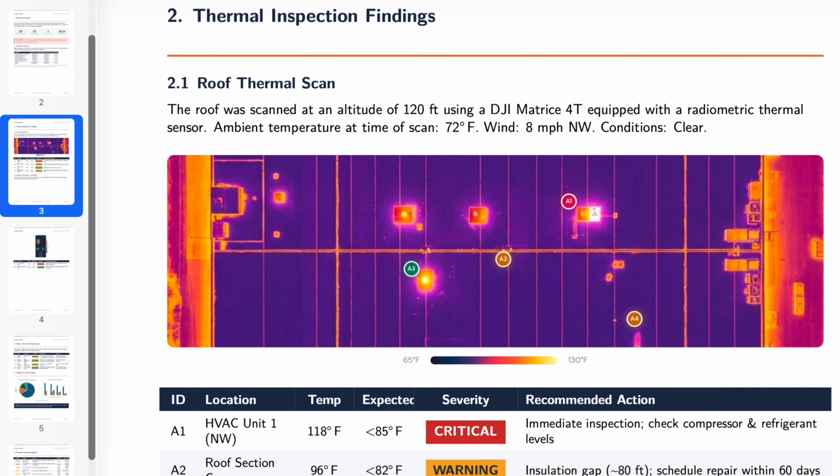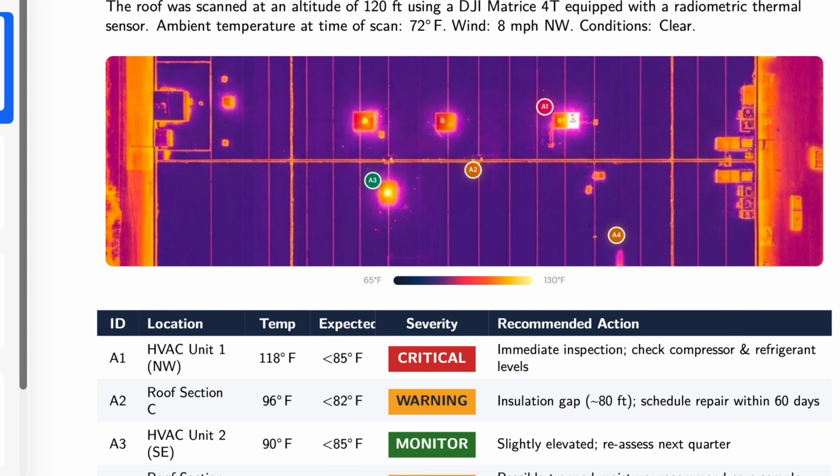By the third or fourth scan, you are not just reacting to findings. You are making decisions based on trends. That changes how you prioritize repairs, how you present maintenance budgets, and how you negotiate with contractors. Reports are delivered within days of each inspection and formatted so you can hand them directly to a contractor, a CFO, or a safety officer. They work with existing maintenance management systems. No new platform to learn.